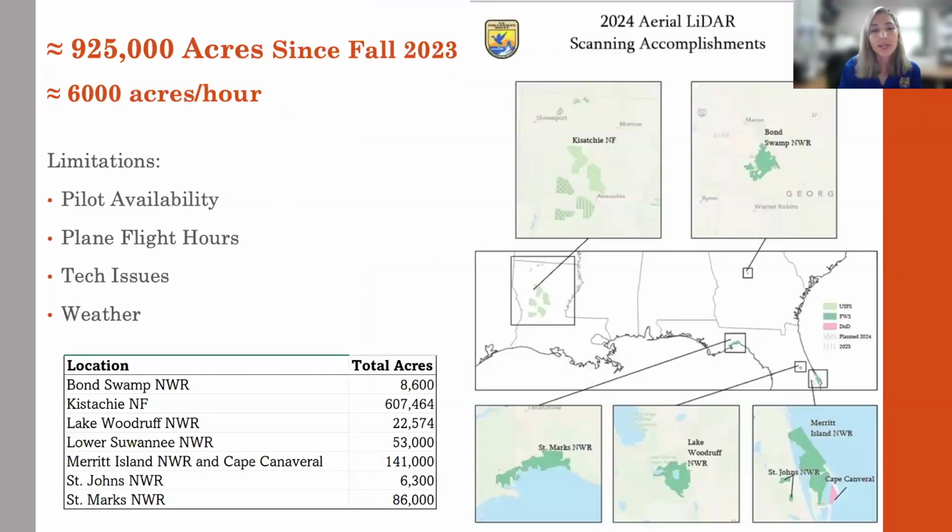Since the fall of 2023, we have collected over 925,000 acres. These include national fish and wildlife refuges, national forest in Louisiana, and a military base at Cape Canaveral. And we collect an average of 6,000 acres per hour.